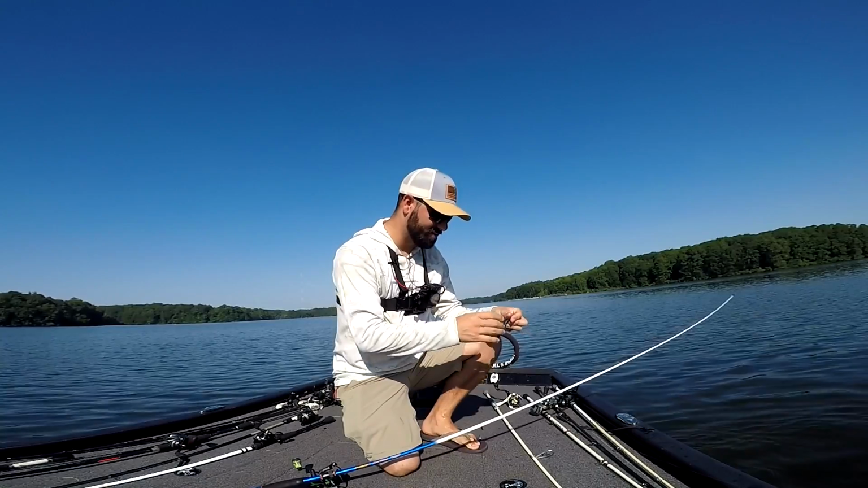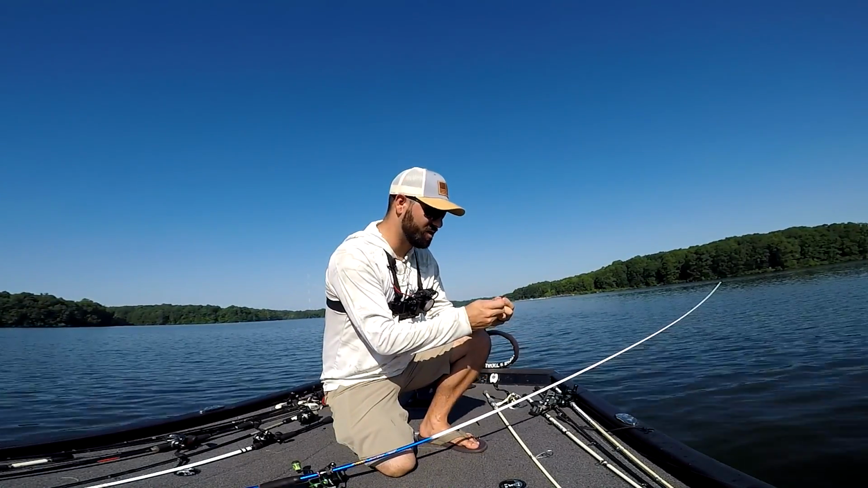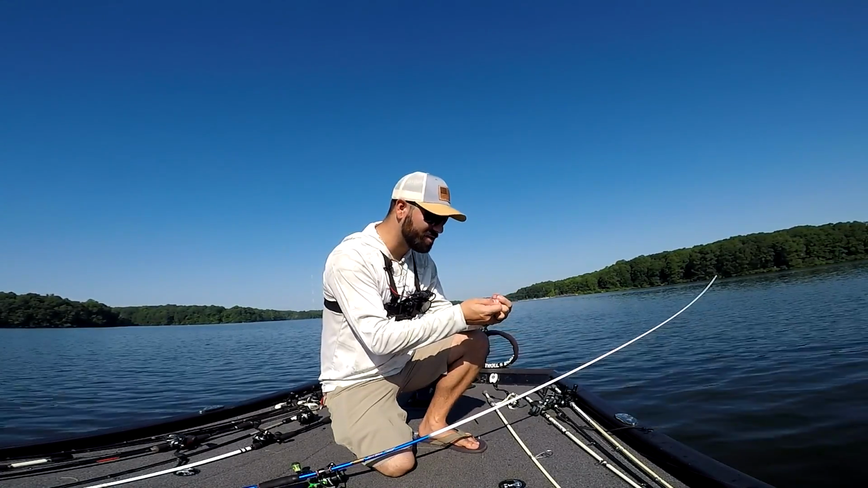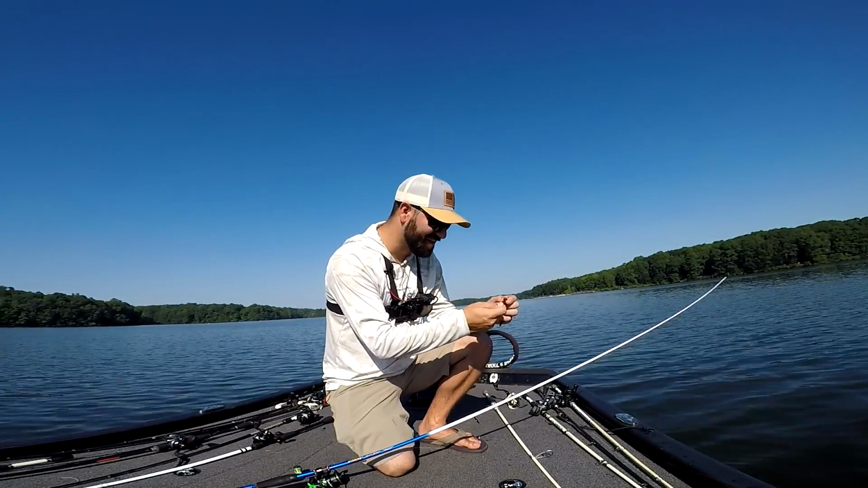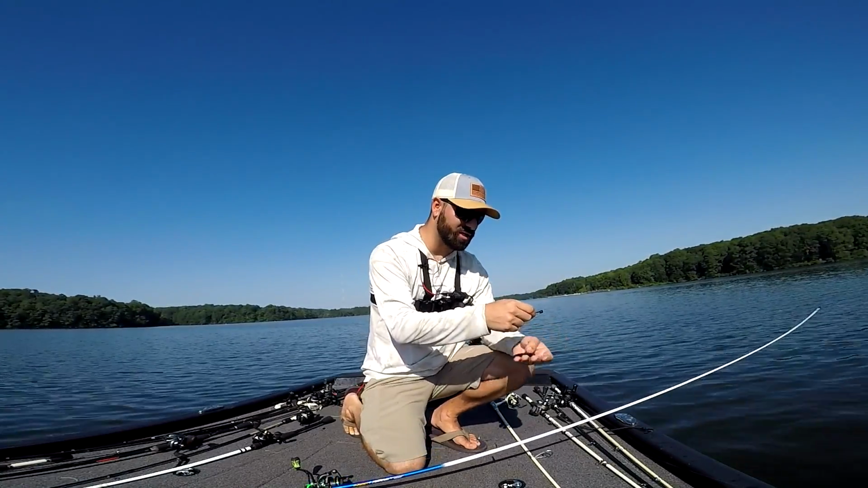There's a car back there. I don't really know what to do. First, I'm gonna try to catch some fish off of it. I kind of want to leave it because it's good structure, but it's a car. What if there's someone missing? I don't know. I'll figure out what to do. See if we can catch a few more and maybe call Fish and Game.